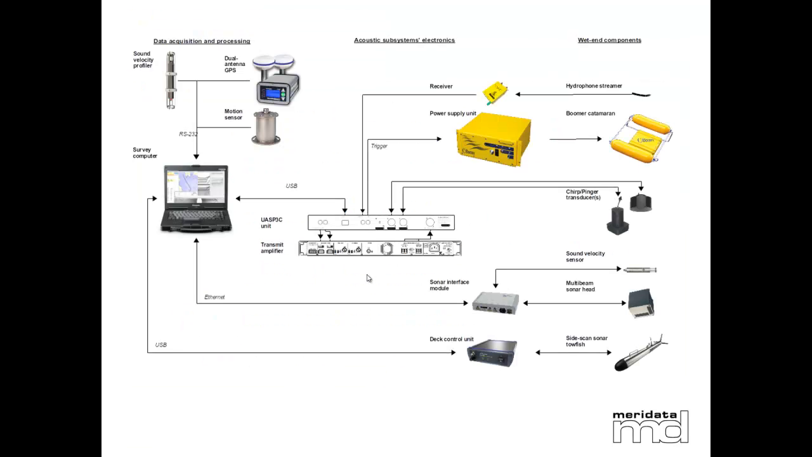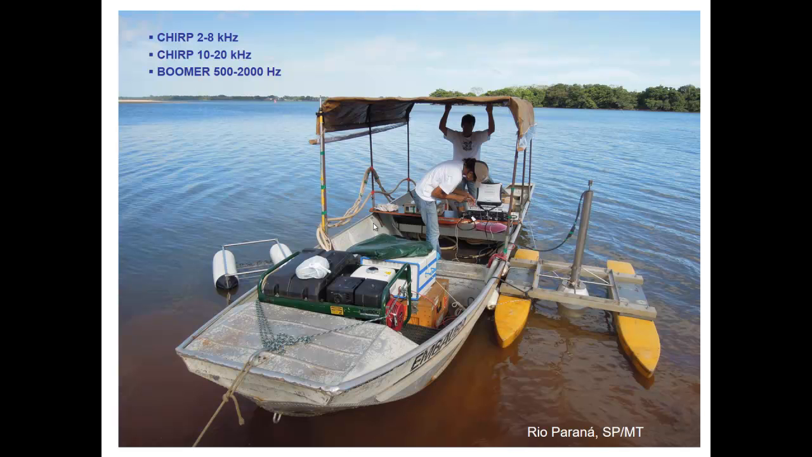In this slide, you can see it uses just a small computer connected directly to a black box. It's a small box, like 1 kilo. I don't remember exactly how heavy, but it's really a light box, and with your small computer you can control boomers, seismic sources, side scan sonar, and so on. It's a very light system. This photo shows how light and how small the system is.